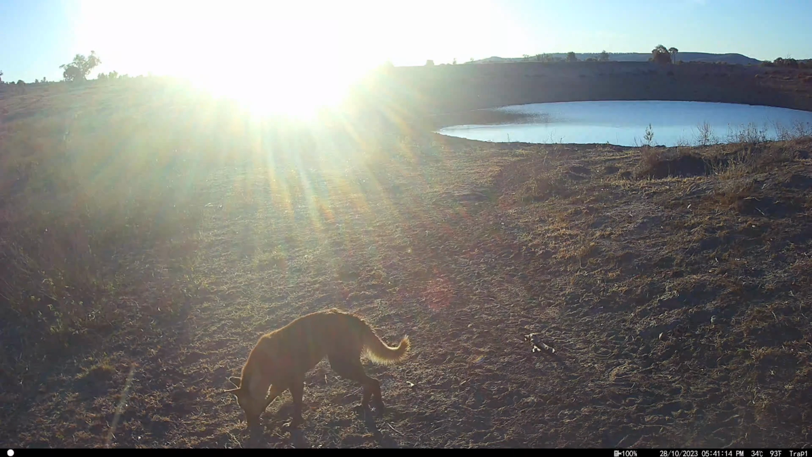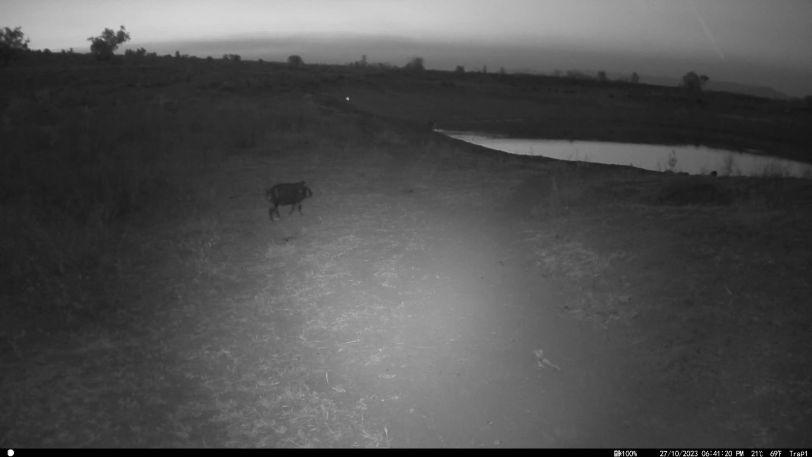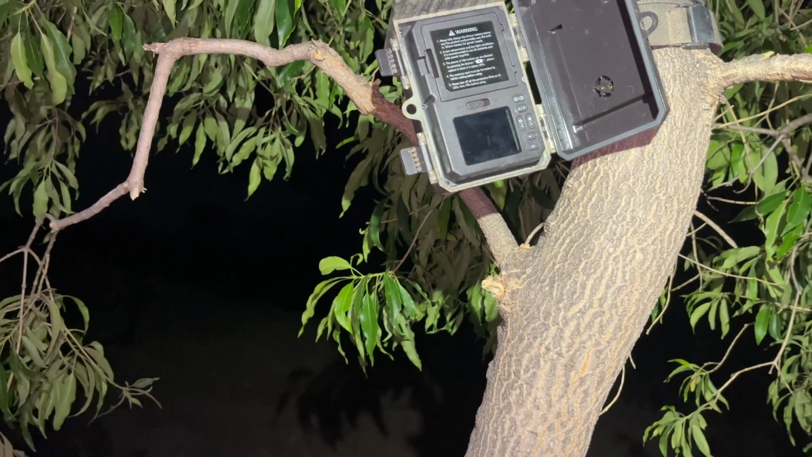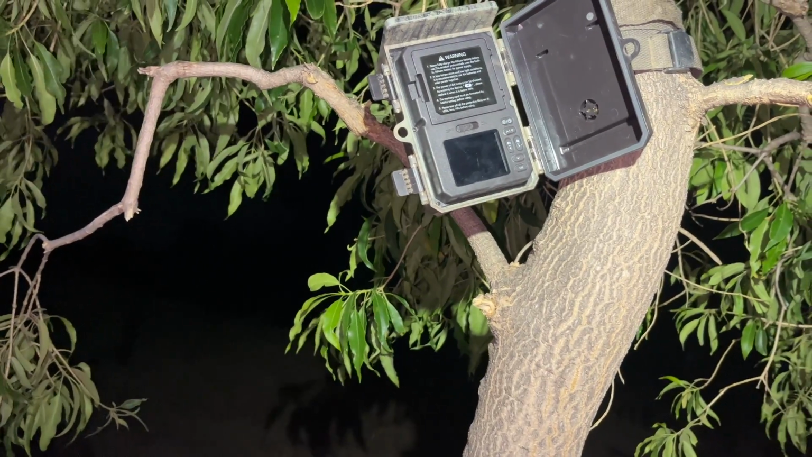It's had heaps of videos of pigs and everything, and cattle had knocked it off another post back there where I had it set up for the last couple of weeks. I came back the other day and it was all in the dirt and slob, cattle slobber all over it. So I cleaned it off and set it up here. Now I've got all the bits and pieces and the rabbit and the cat and everything here. I'm just going to leave it sit here, and I've turned the time clock off on it, so it'll be set to go 24/7.